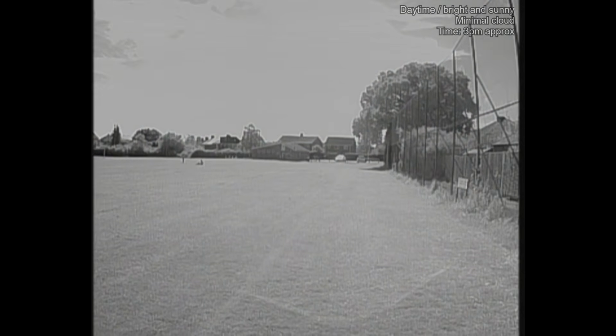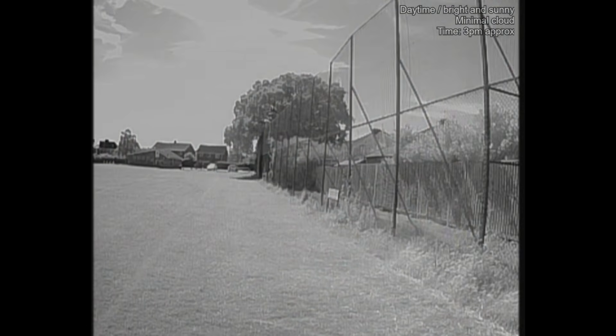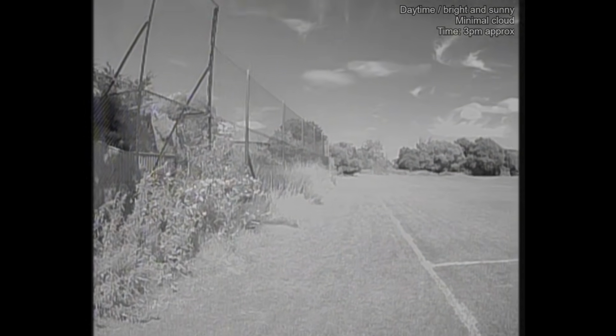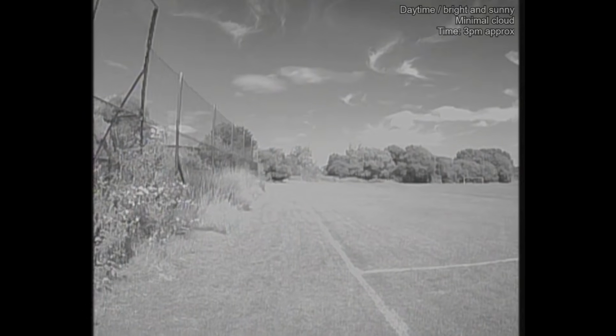The important thing is that as you look down at the ground and at details in the terrain around here, you can see everything pretty well. It's not a fantastic, optimal camera for being used in the daytime, but you could use it. I mean, imagine over here you've got a couple of goalposts. Imagine those are race gates and you're flying a race quad. You've got no problem seeing them. You could fly through those goalposts absolutely no problem. So yeah, it's not a fantastic camera for being used in the day, but if you wanted to, you could use it.